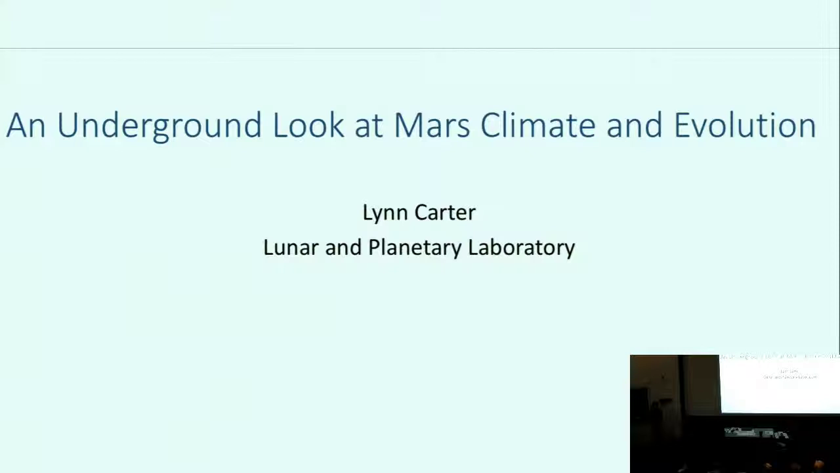U of A is really famous for the HiRISE instrument on Mars Reconnaissance Orbiter. And that's the instrument that provides tons of beautiful pictures. There's some of them around the building, and many of you may have been to talks by Alfred McEwen and other people on the HiRISE team showing these gorgeous pictures, very high resolution.